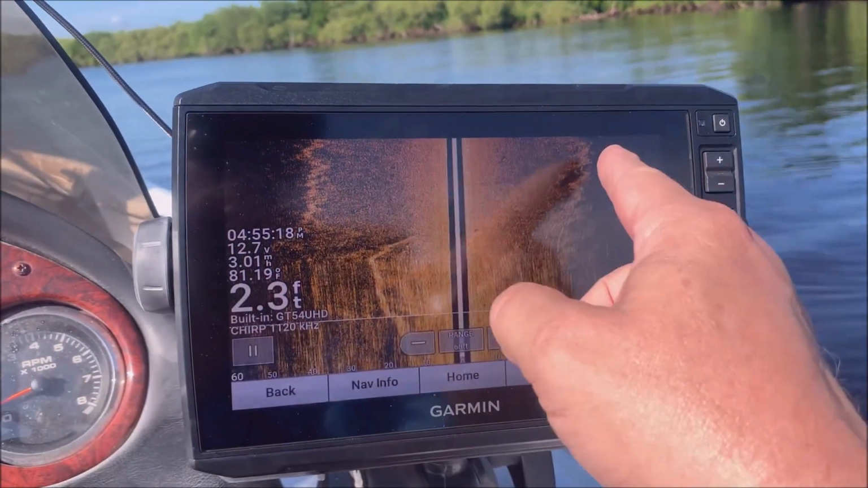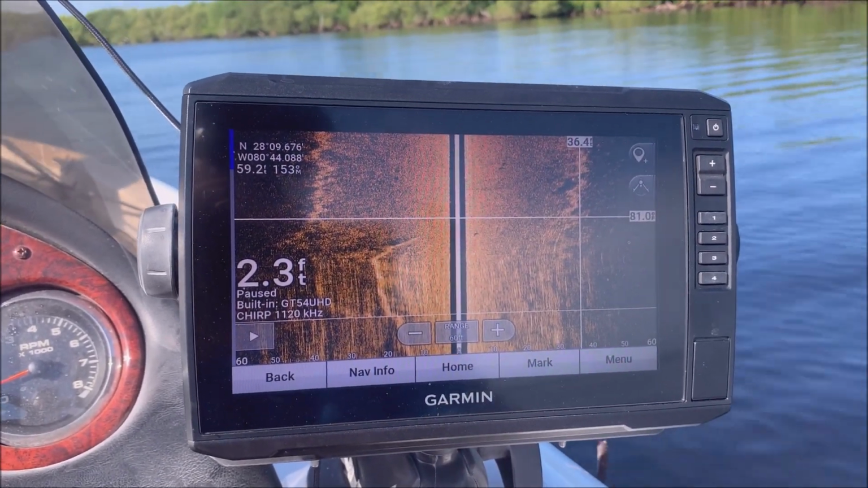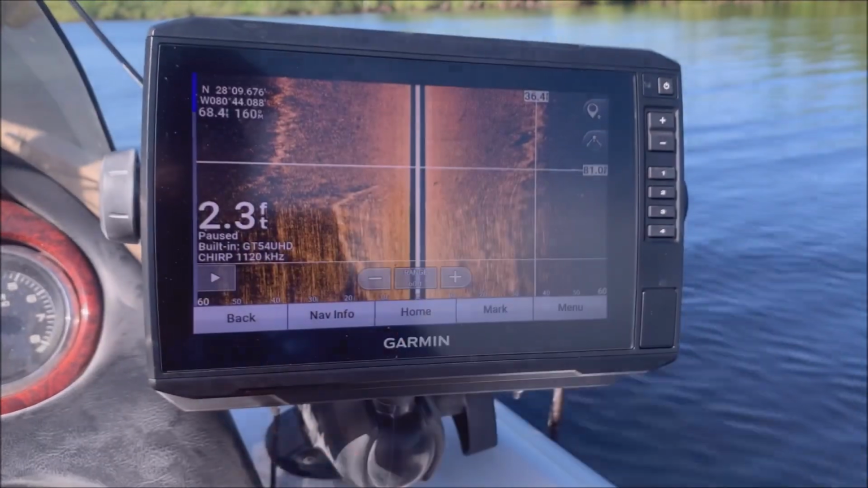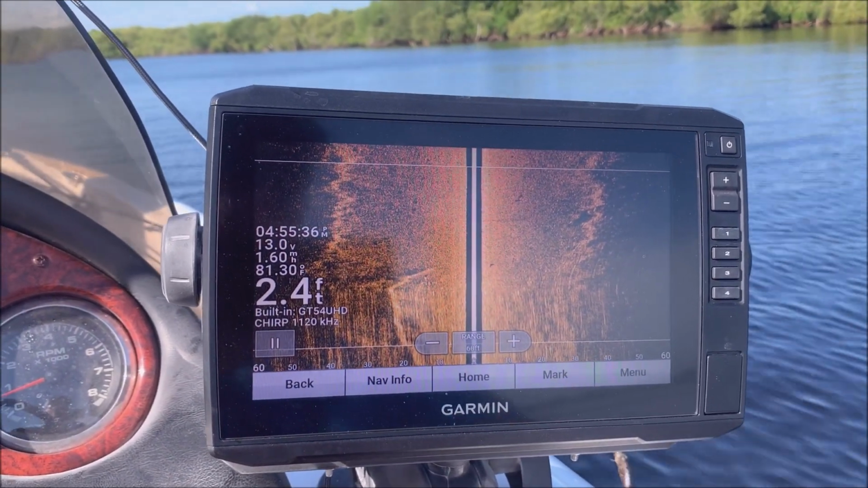So let's say we wanted to fish this right here. What I can do is I can pause the sonar, and then I can put a waypoint on it just like that. Pausing the sonar allows me to put a waypoint on it real easy because the screen doesn't keep moving. And then once I put that waypoint on it, I can just hit play again, and then we'll go back to right where we were.